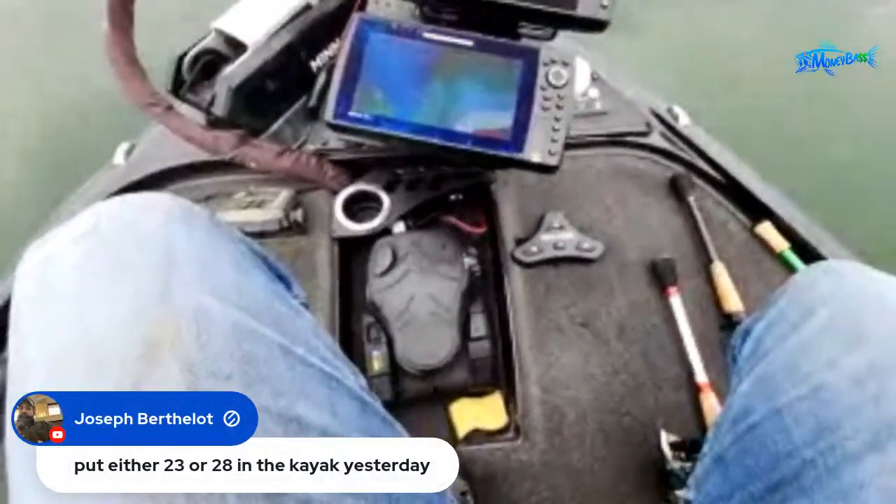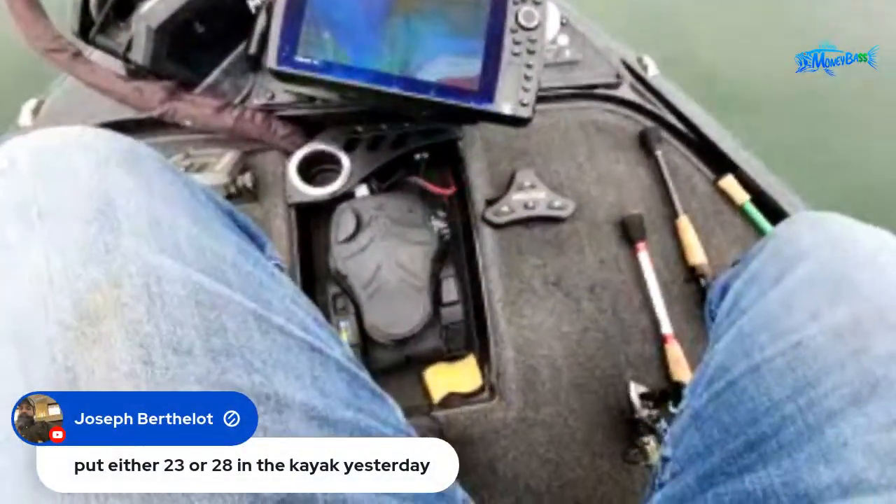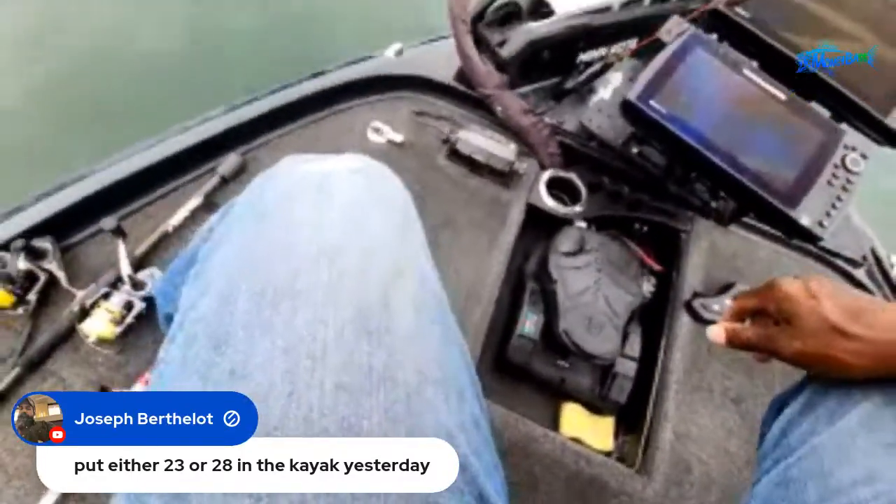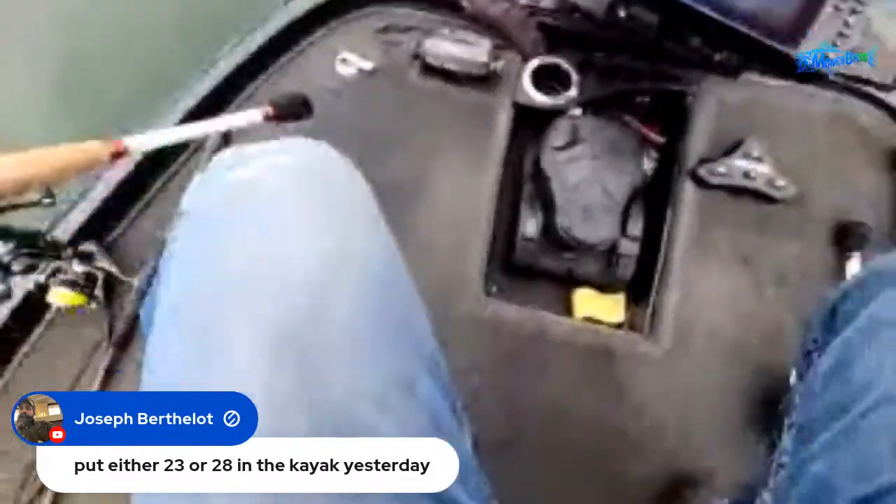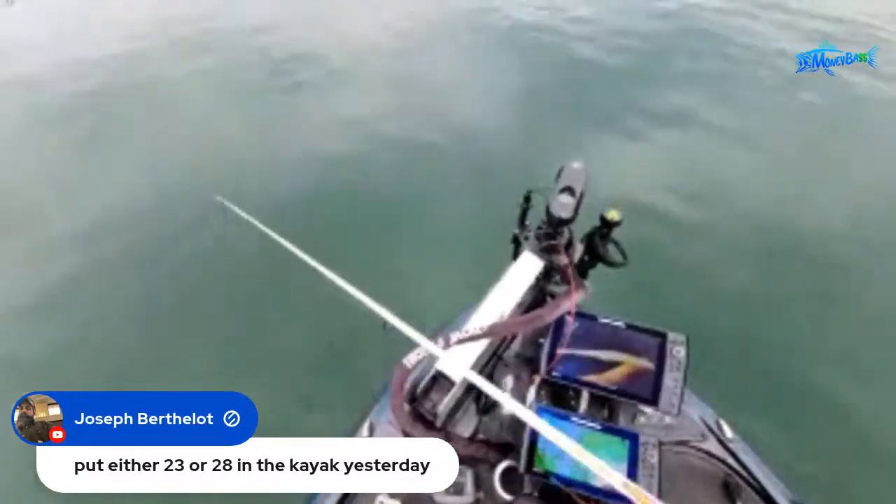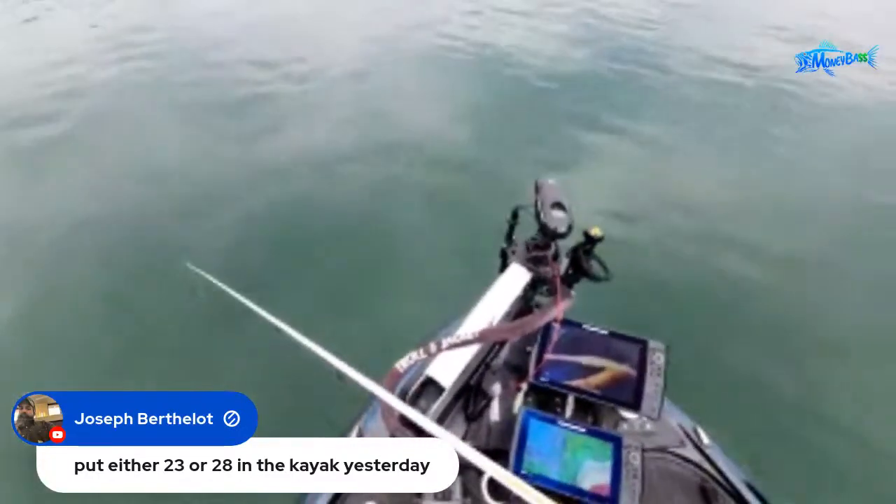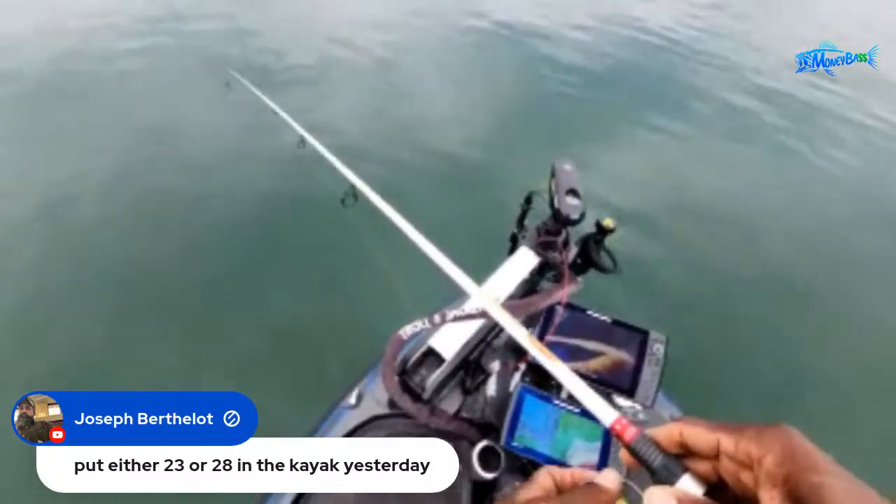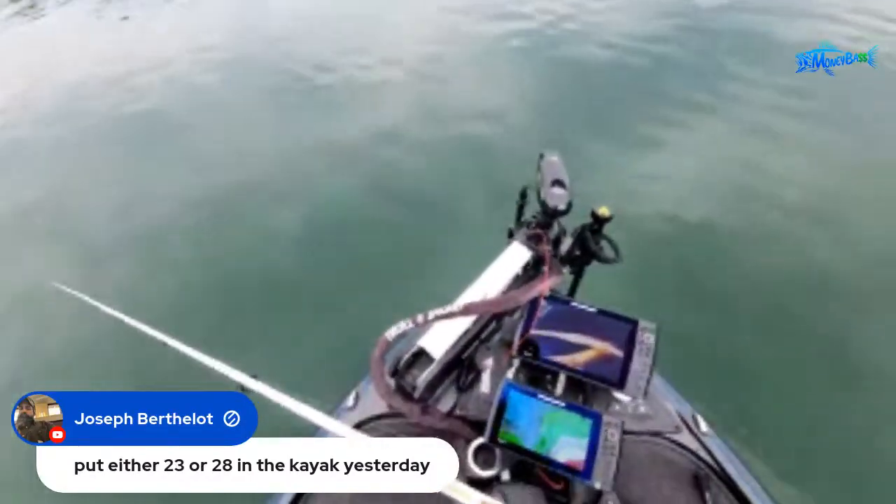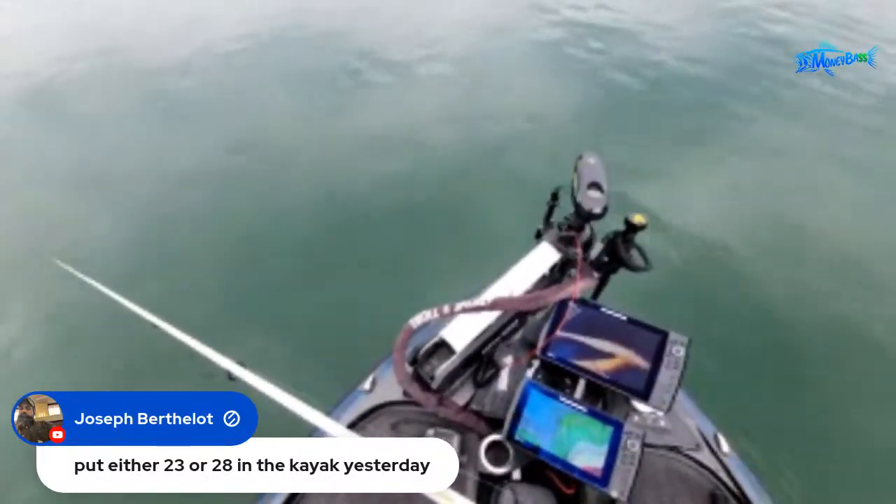All right, and let's see. Joseph says, put either 23 or 28 in the kayak yesterday. Wow, what lake was that? Was that pond fishing, lake fishing? What were you doing with that to get 23 fish? Now, that's a lot of fish. There could be days like that out here too, but a lot of times when I come out here, I'm just trying to relax, enjoy the scenery, enjoy some conversation on the live stream if I don't have somebody on the boat with me.